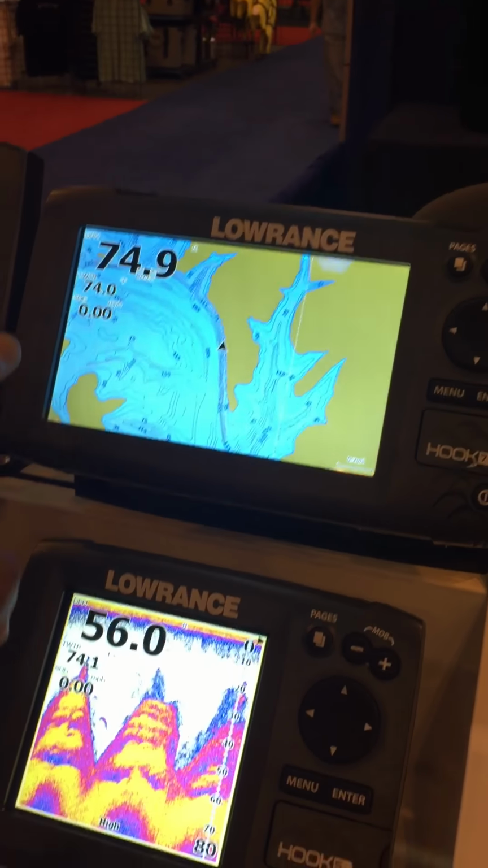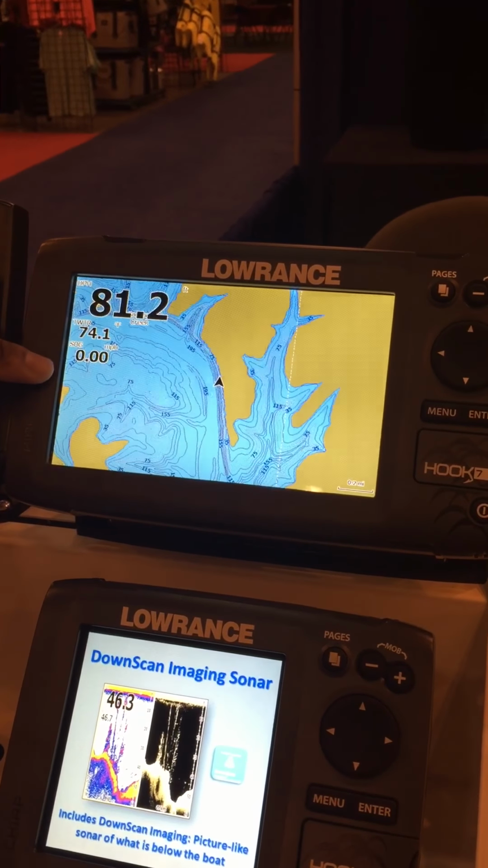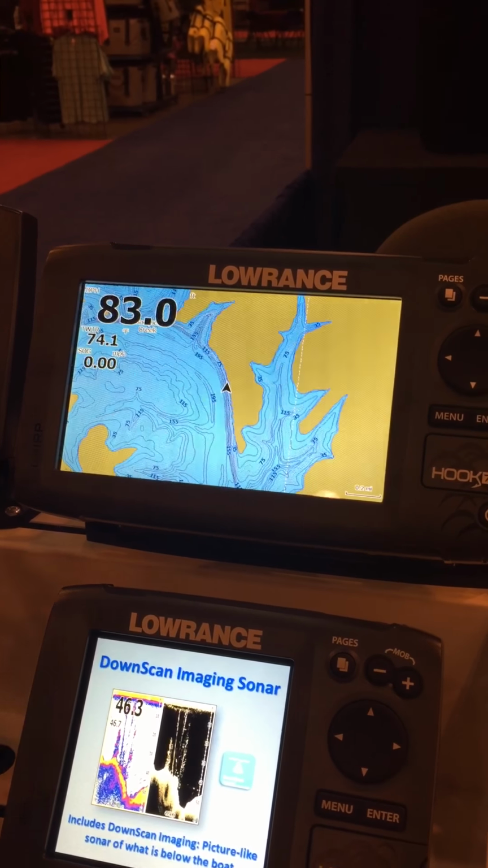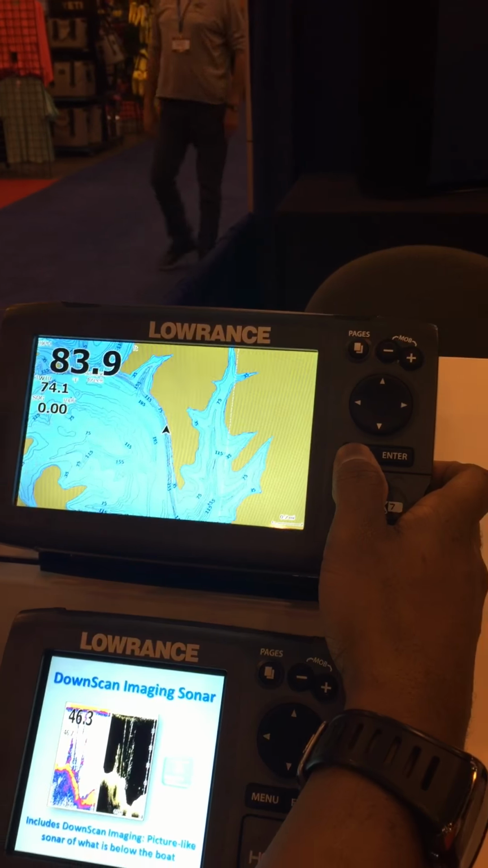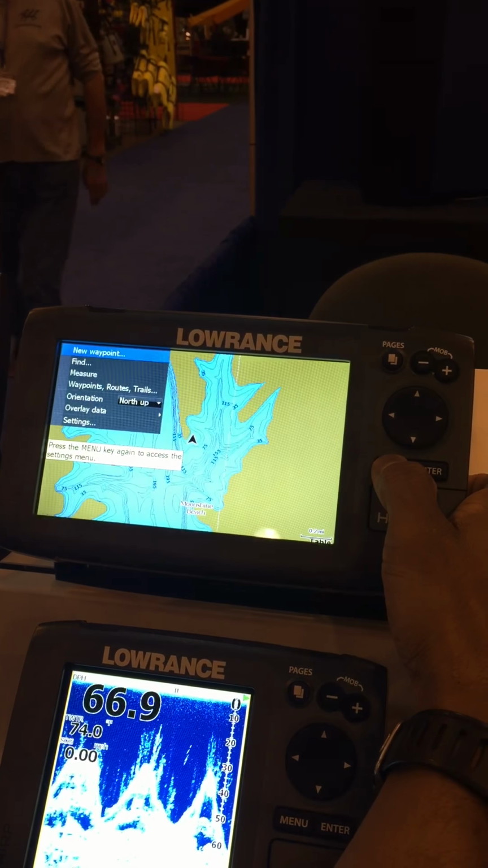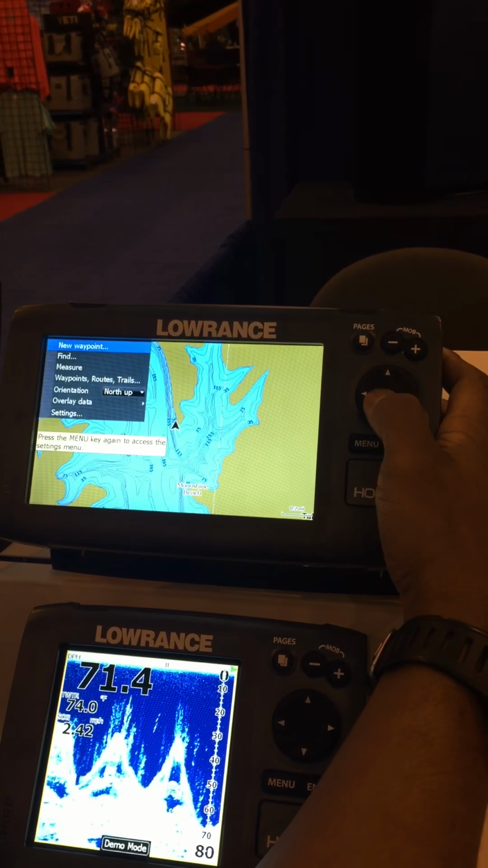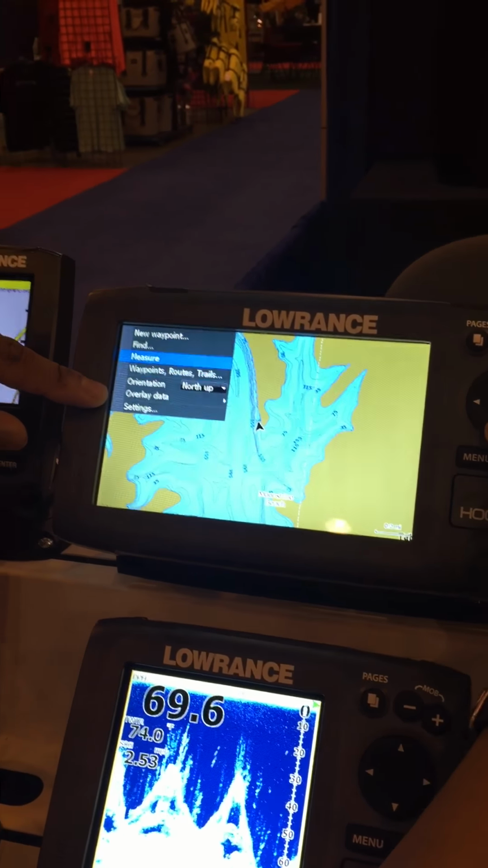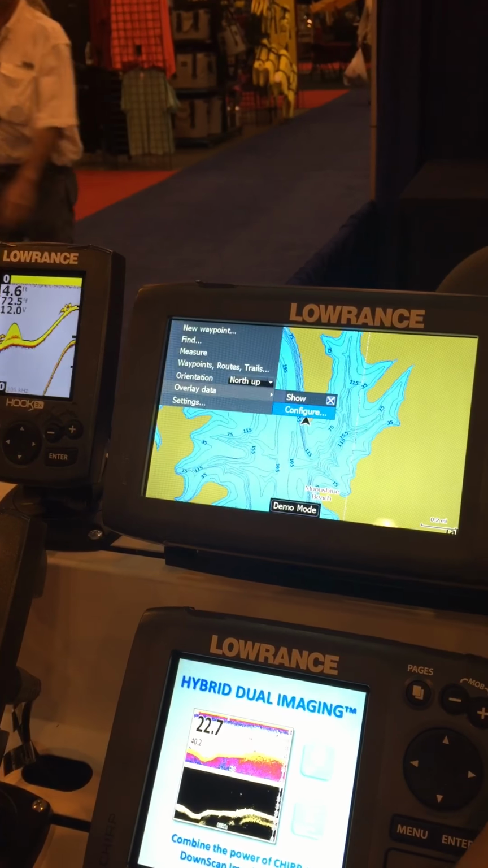I'll go to this one and add these numbers to it. Well, this is depth, water temperature, and speed over ground. Those are called overlays. In order to add overlays to the screen or manipulate your overlays, you just hit the menu once, overlay data, hit enter or page over, and then configure.